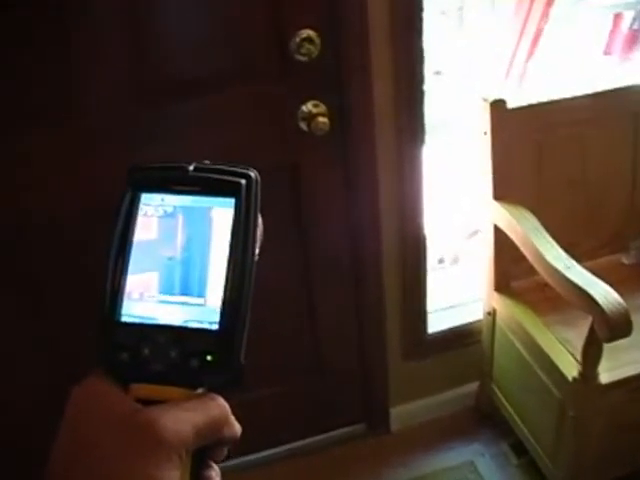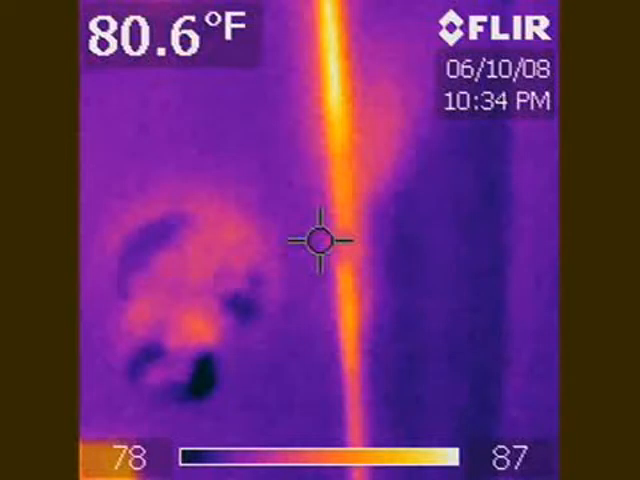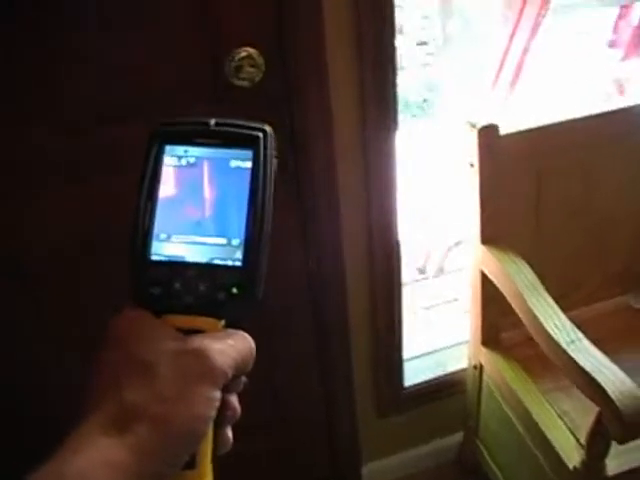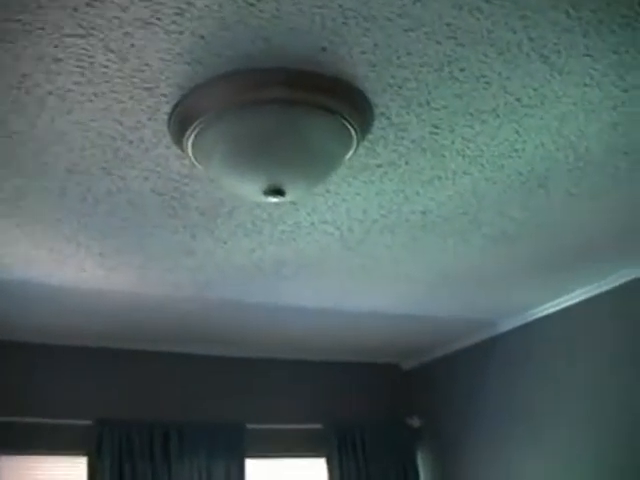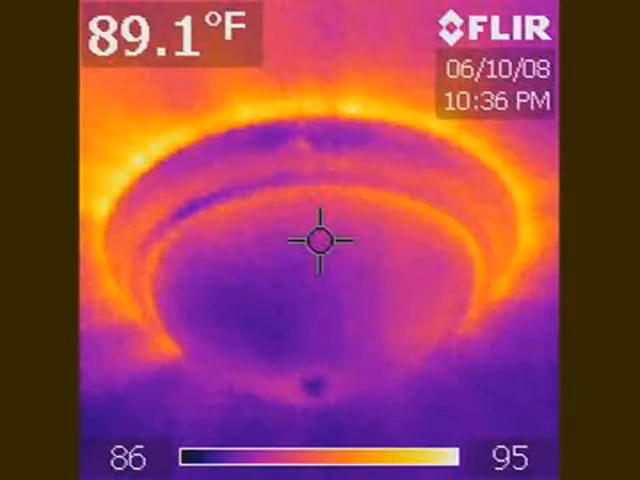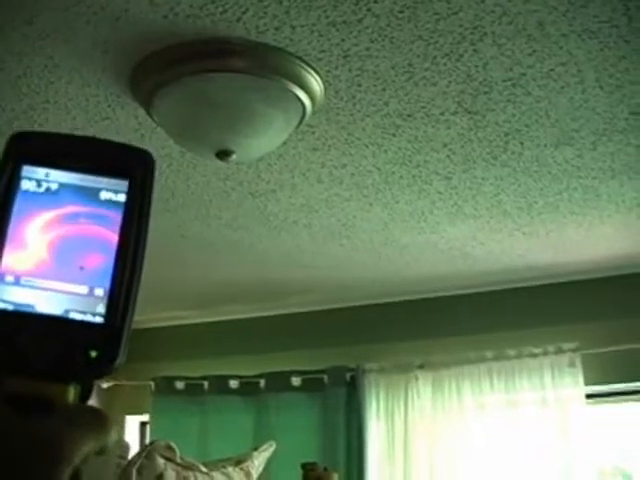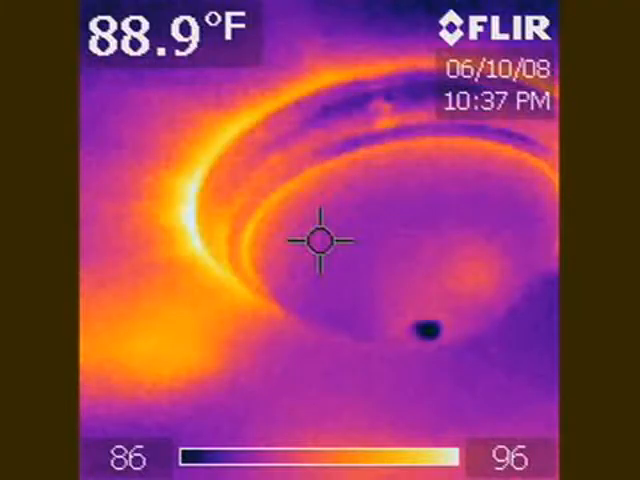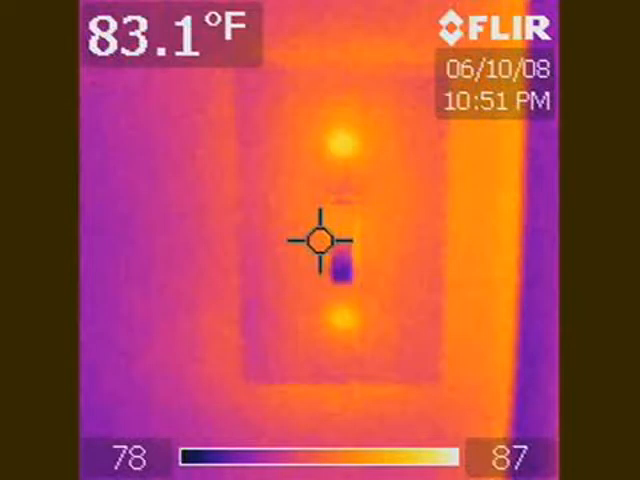So here's the front exterior door. I'll take a picture of the area where there's a lack of weather stripping. That's another area where you can focus your attention. Weather stripping. There's the ceiling light in one of the bedrooms, and it is just on fire. You can see the red streaks of heat coming off of it. Here's another light fixture in another bedroom, and it too has that same problem of energy loss. You can check wall switches for heat loss, like at this switch.